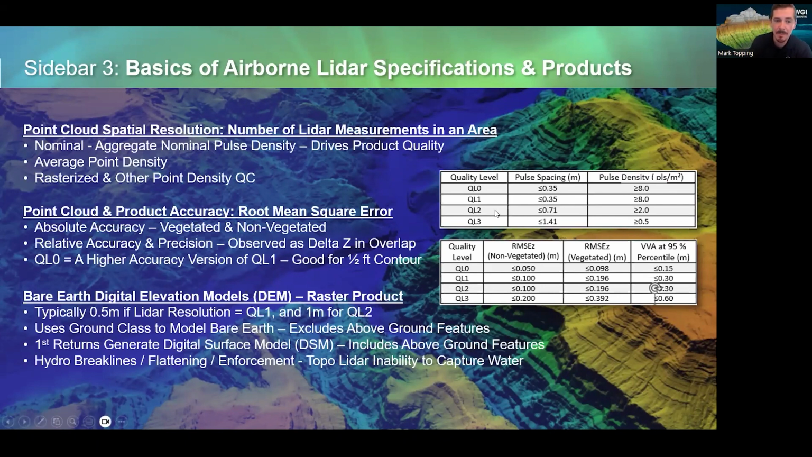Quality level 2 is the same, but it requires 2 points per square meter, so it's a lower resolution version. And quality level 0 is the same as quality level 1, 8 points per meter, except it has a higher accuracy standard. And you can see on the bottom chart on the right, the root mean square error in elevation, or Z, for non-vegetated and vegetated at the 95th percentile. These are in meters, so essentially quality level 0 is looking for an average RMSE Z of 5 centimeters or better, and quality level 1 and 2 are looking for 10 centimeters or better.